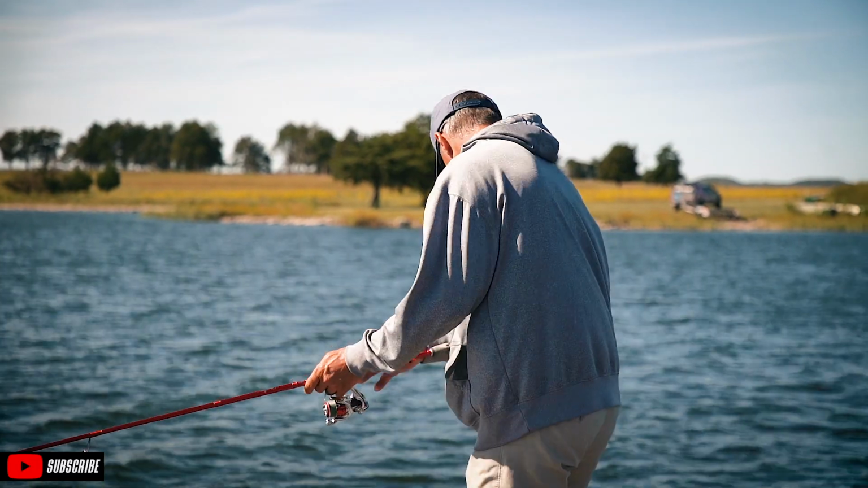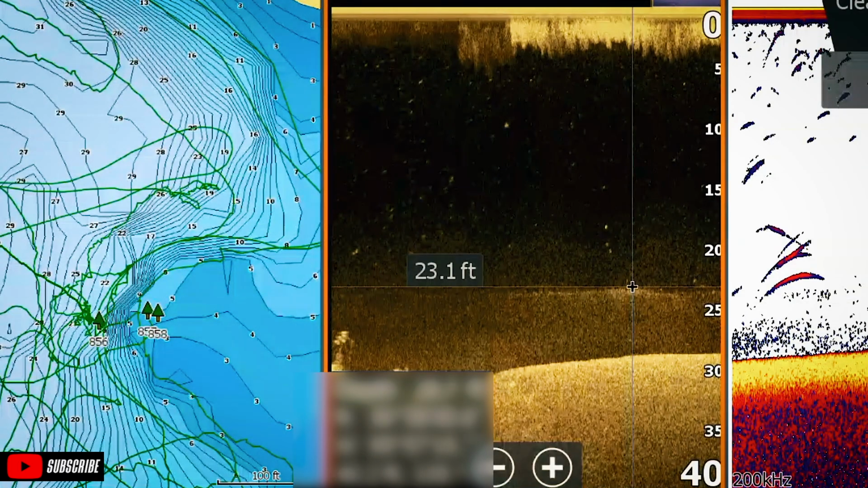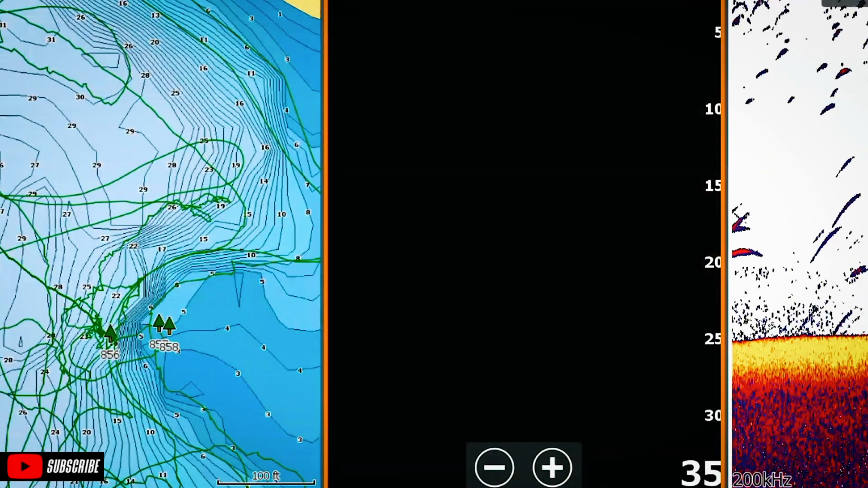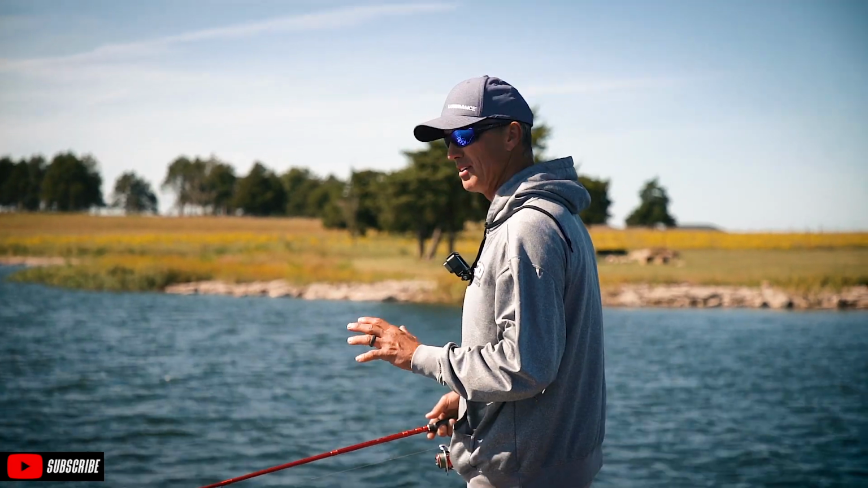Prime example of the thermocline right there. The thermocline's right at 23 foot. You can just see it right there on that down imaging. Perfect. Just in reference to that thermocline, just to make sure everybody understands what we're talking about.